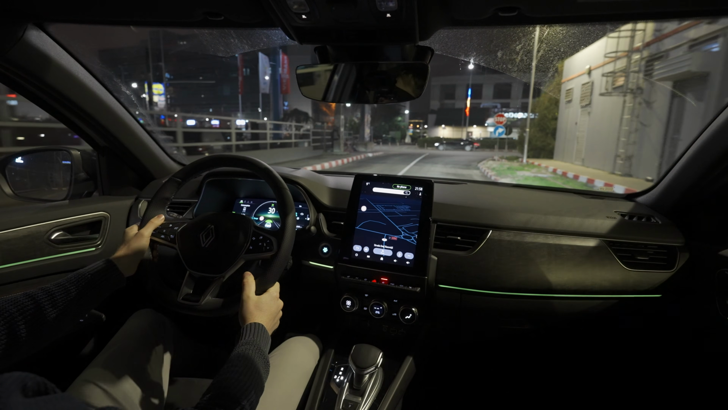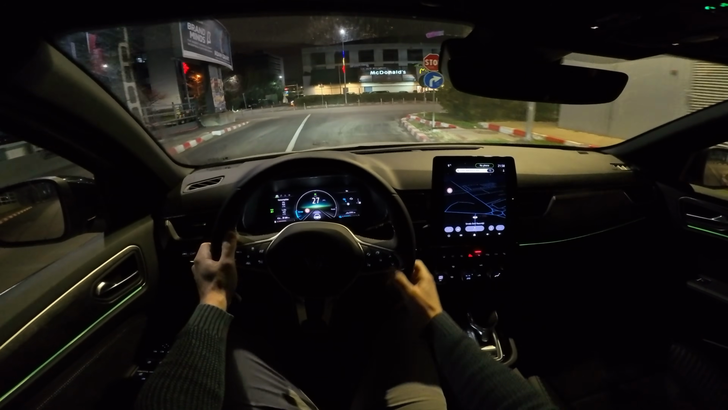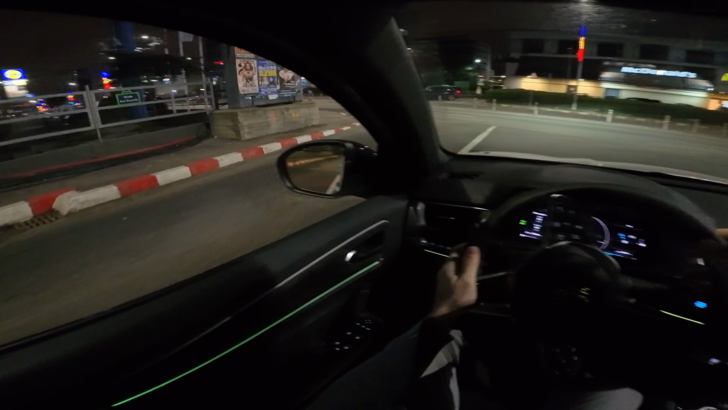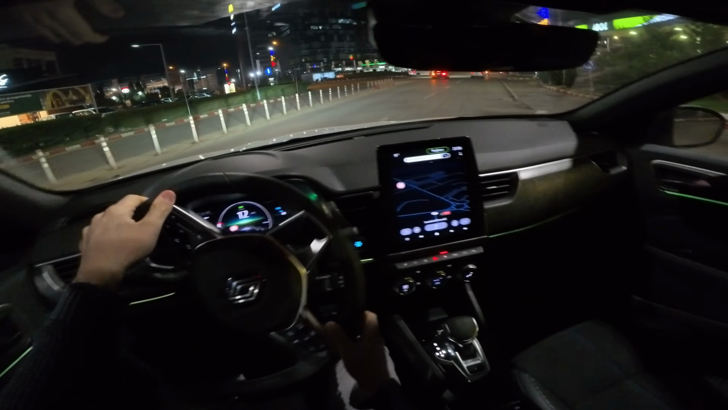Now we can change this to show you the navigation. You can see that the map is completely dark in the nighttime, and that's better because it doesn't blind you, and it's quite pleasant.